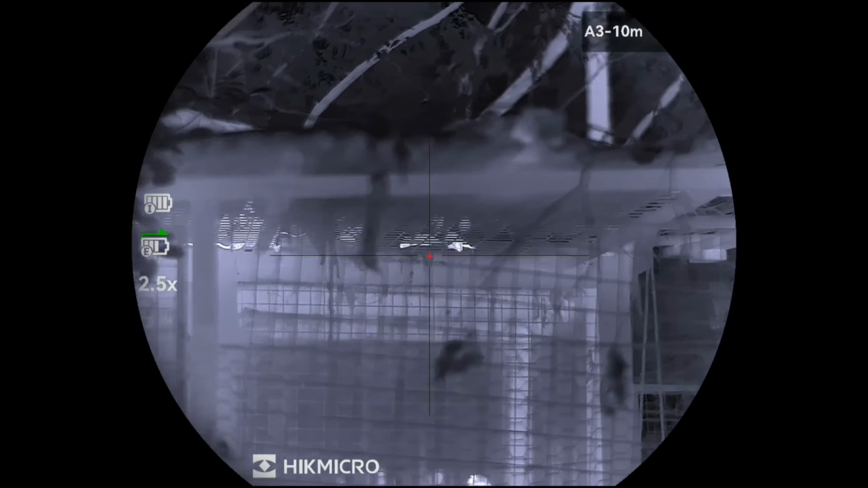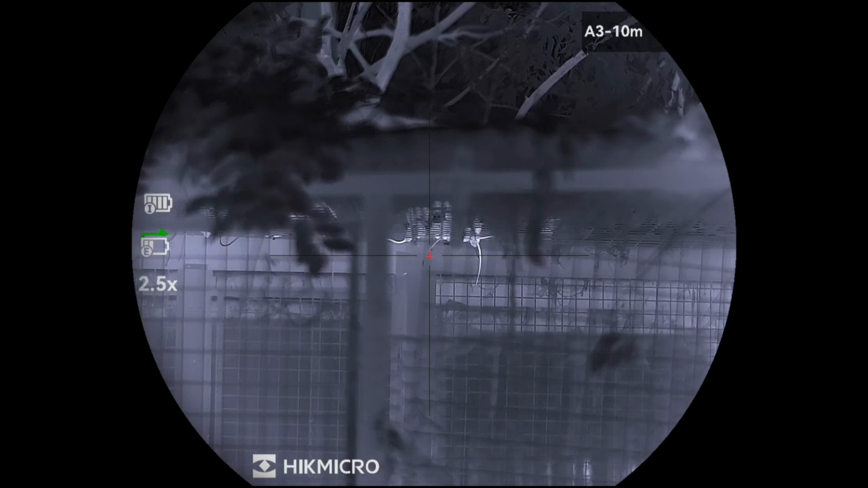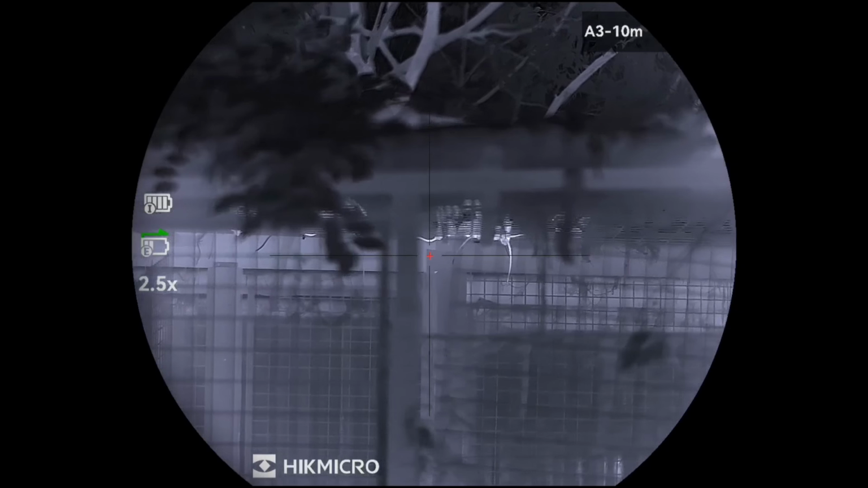So the rats get in between the mesh roof of the aviary and the tin. They're all just sitting up there in the roof space. Their tails dangling down through the mesh.